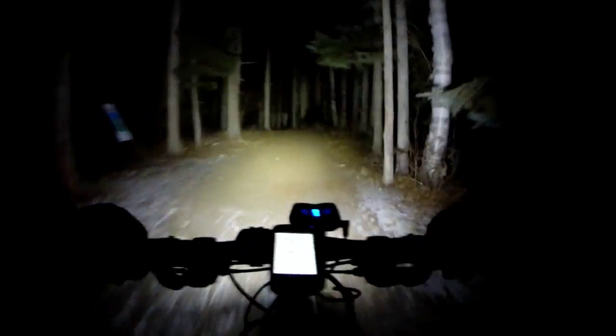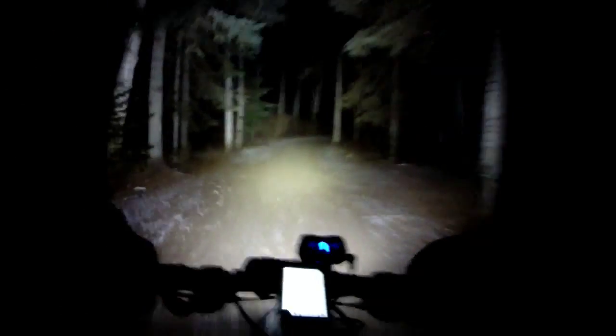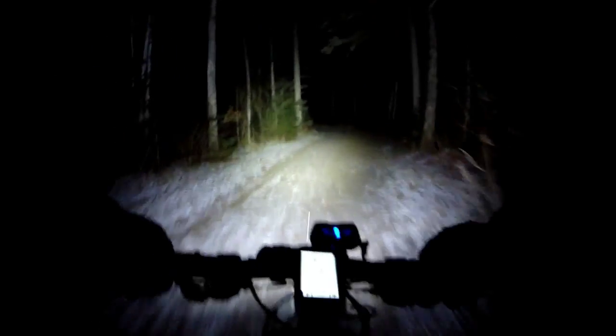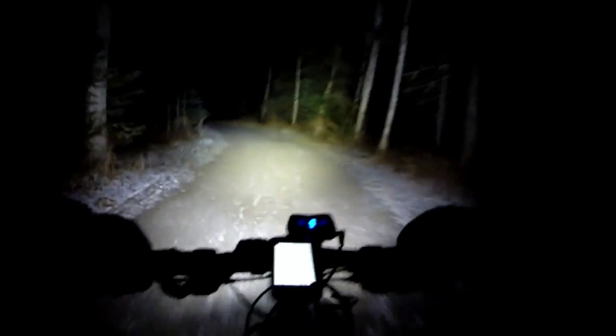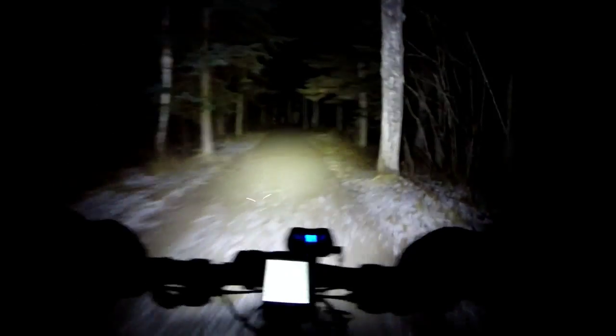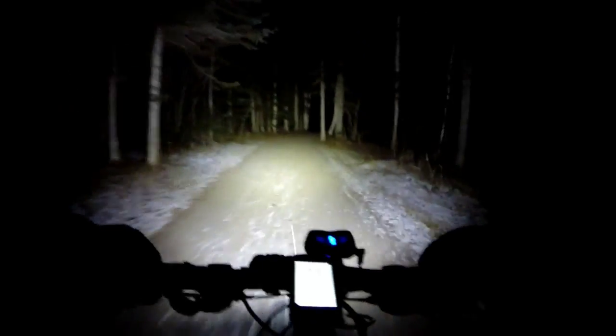Looks good. Looks damn good. Almost makes my headlamp unnecessary. There's so much light now. And these handlebar ones have more than enough throw for off-road situations. It's only when you start using them on road rides in the dark, black pavement, no street lighting at all, you start going like 30 miles an hour, 30 plus miles an hour.